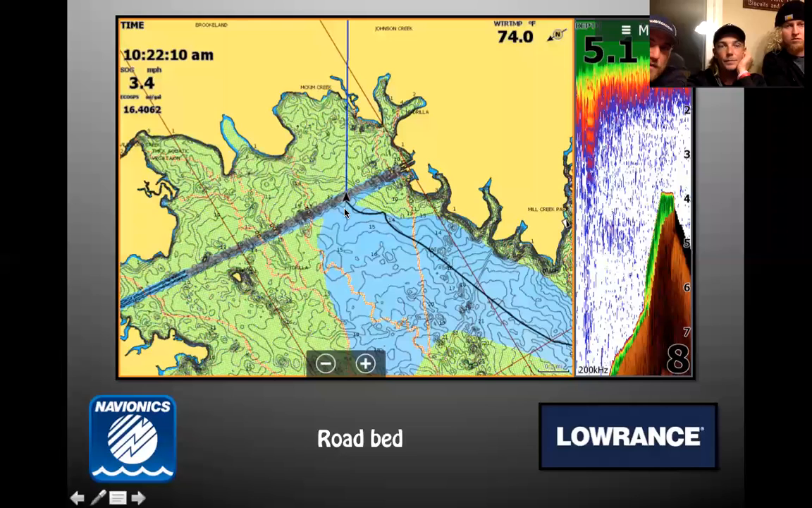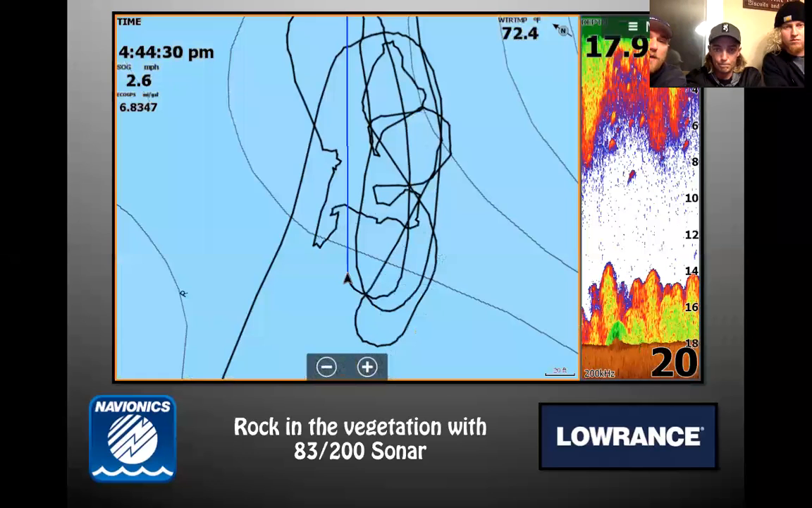And these are pretty much dead on. You can see this road bed as soon as we're crawling up onto it, and it comes up out of semi-deep water to that edge. You can see these greens right here. That means it's hard, a hard bottom area. And obviously it has to be hard if it's stayed there for that long, it's that predominant.